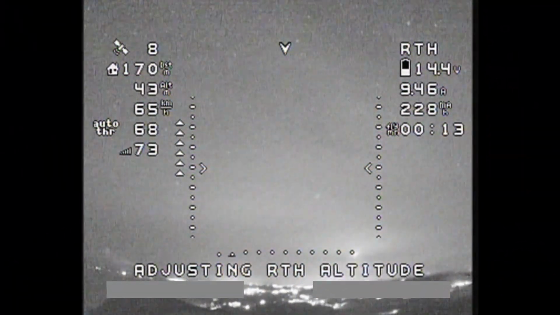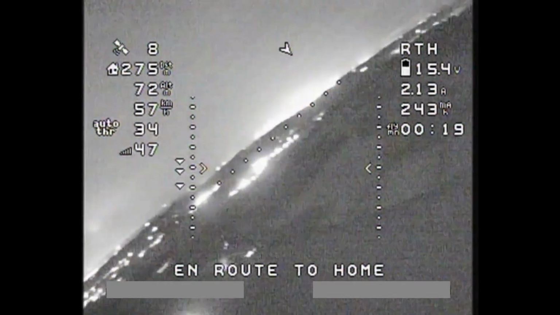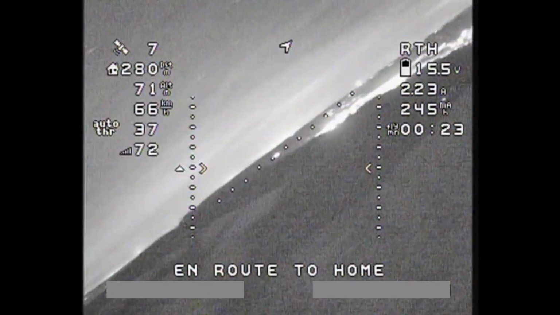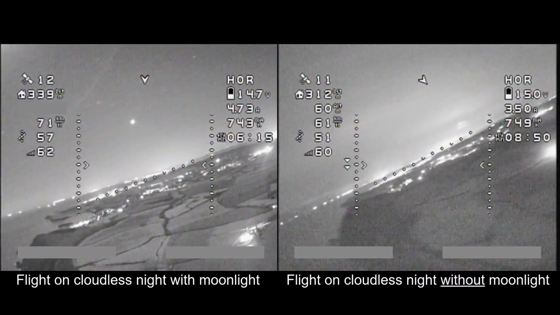This is probably about as close to pitch black as you could ever want to get practically. Obviously there are a few lights dotted around, from buildings here and there in the distance, but to all intents and purposes, it was absolutely pitch black. And you could definitely notice that when doing this flight.